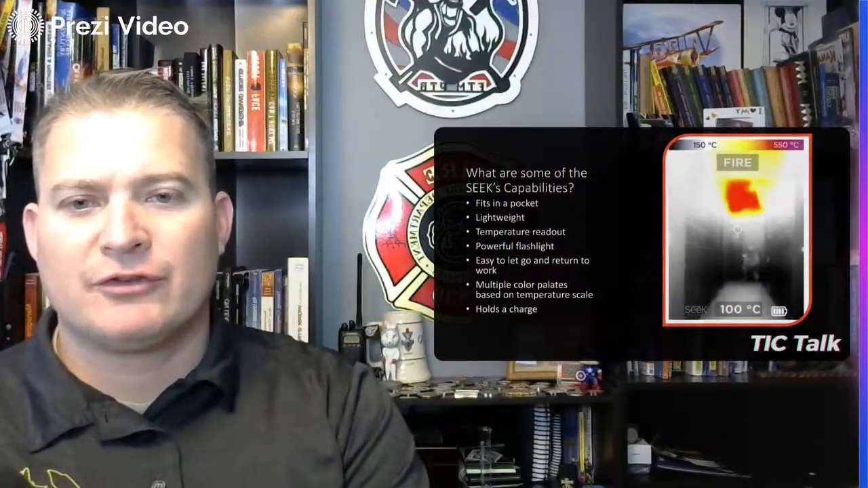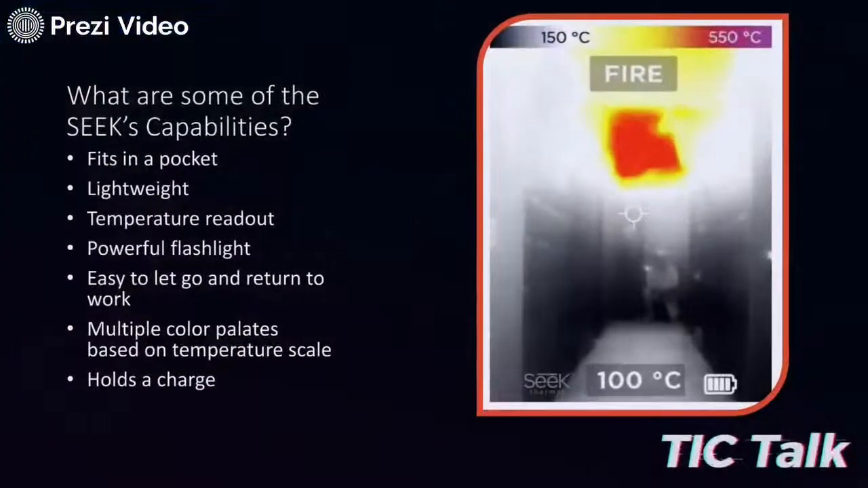So I talked about those different color palettes. So let's look at those. I know that one's in Celsius. I fixed all 4 of the cameras. They should all be reading in Fahrenheit scale now.